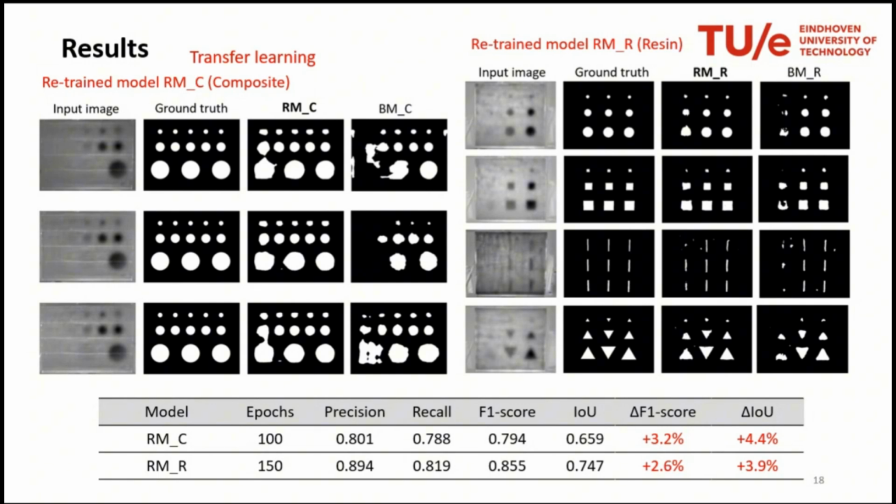This is the result of the retrained model, and this is the result of the benchmark model that I showed you before for the composite plates. We don't see a huge increase in the F1 score because that concerns all defects. But if we came up with an F1 score only for deeper defects, we would see a very big change.